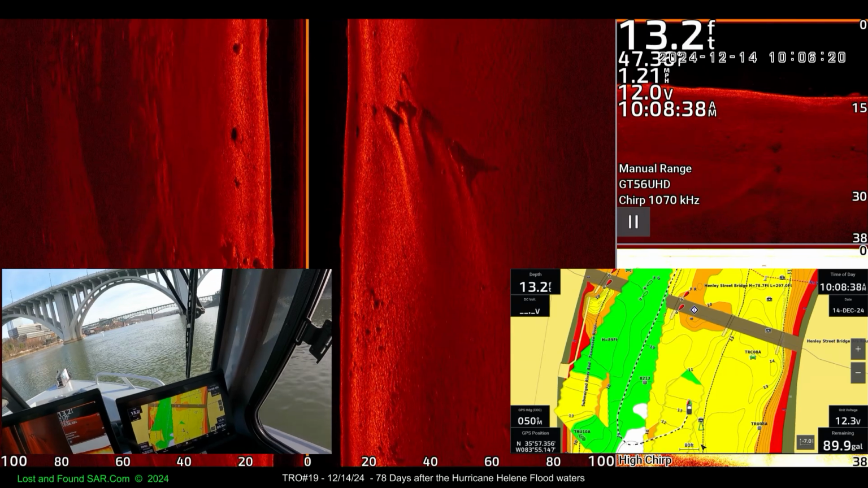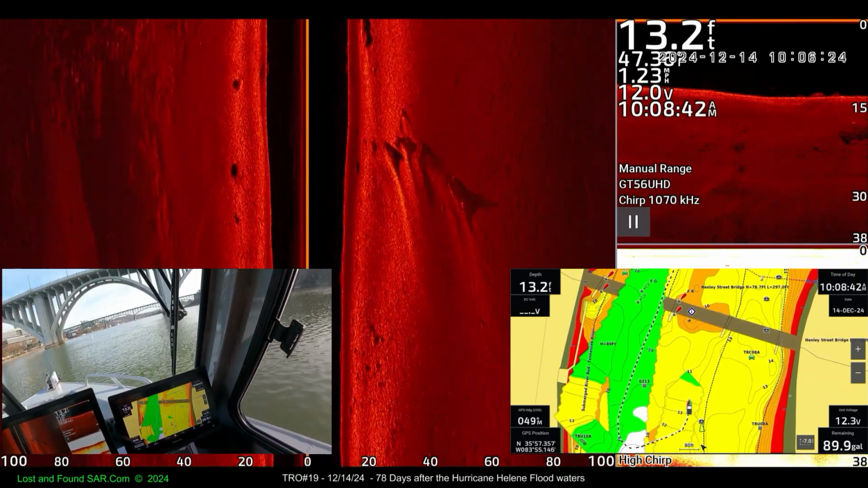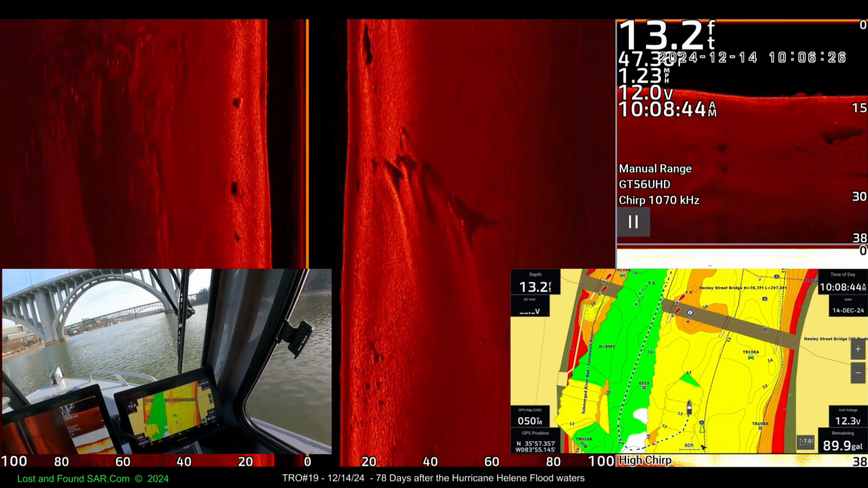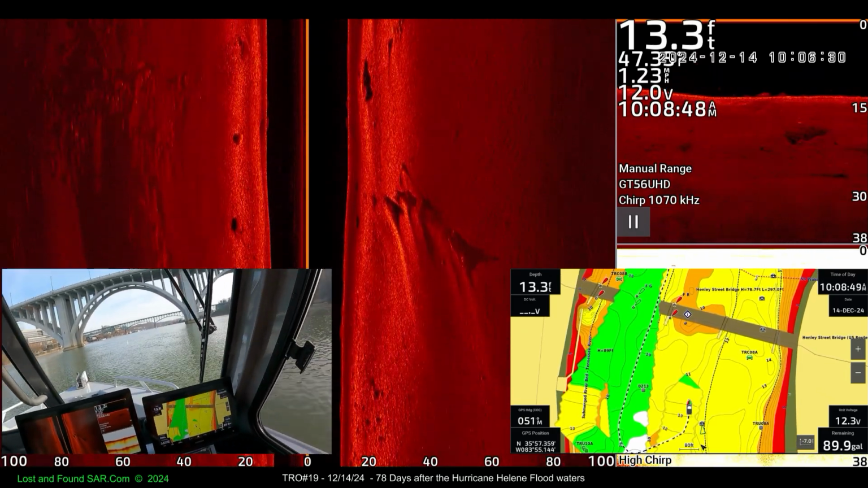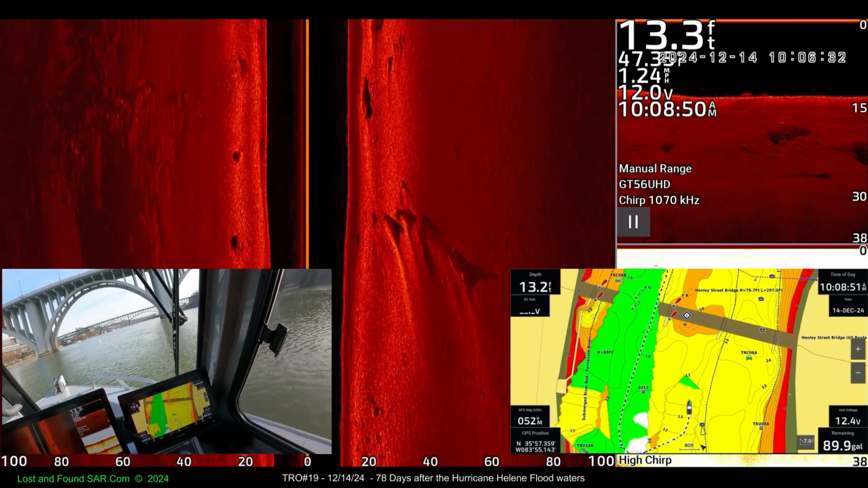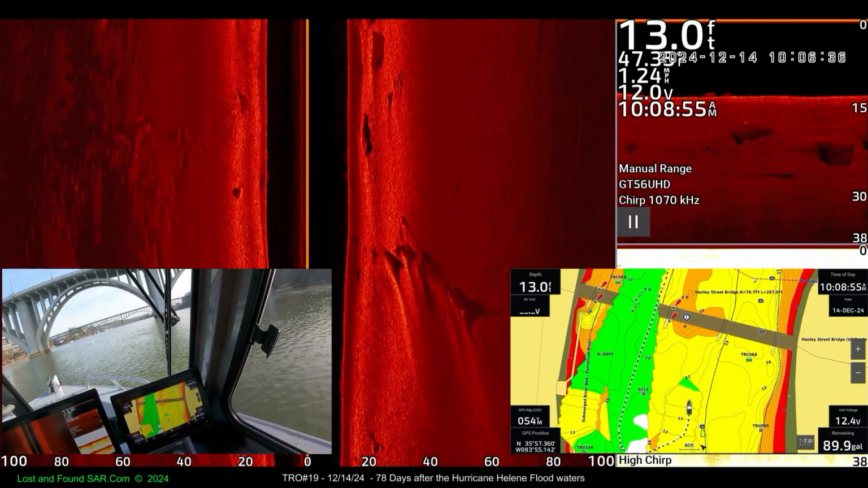Got 13 feet. Heater's slowing down. Yep, it's warm in here. What's it set to for temperature? 80. 80? We don't need 80. I know, we need to turn it down some. Yeah, we do. This is how we spend our first 45 minutes on the water.